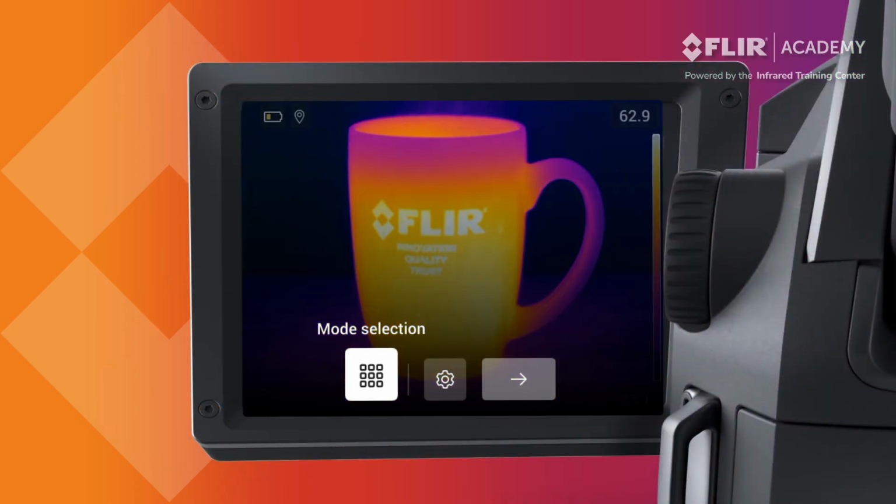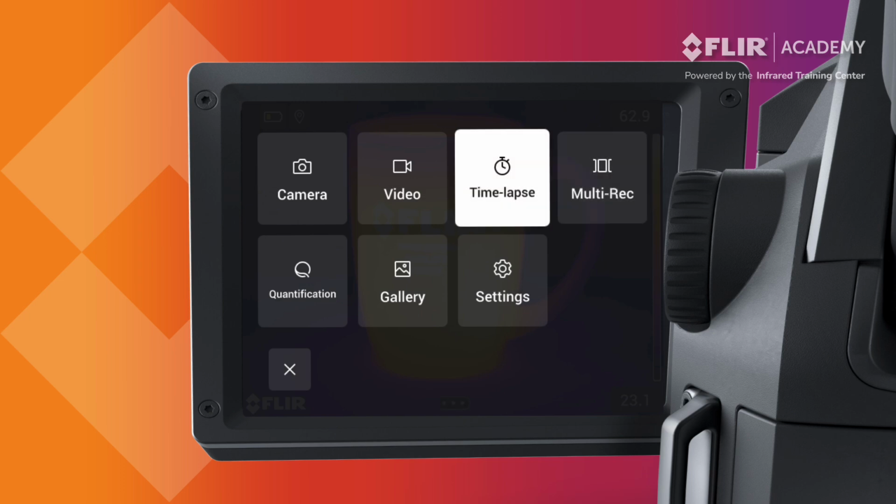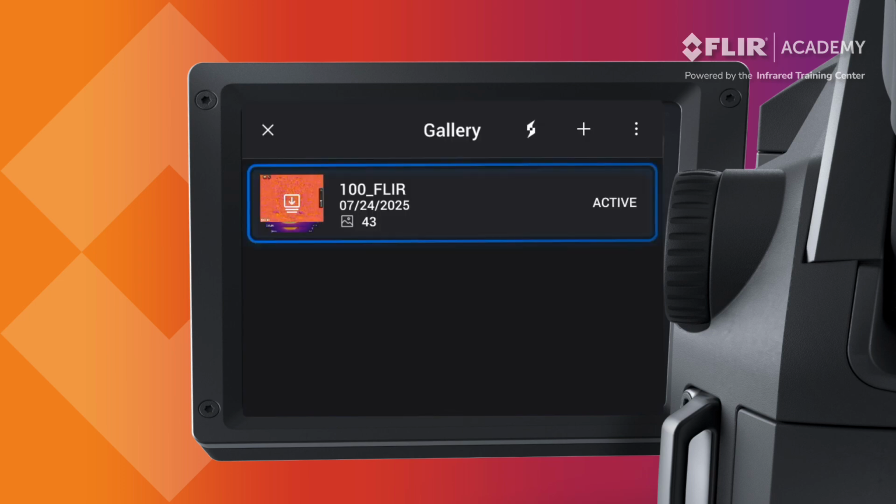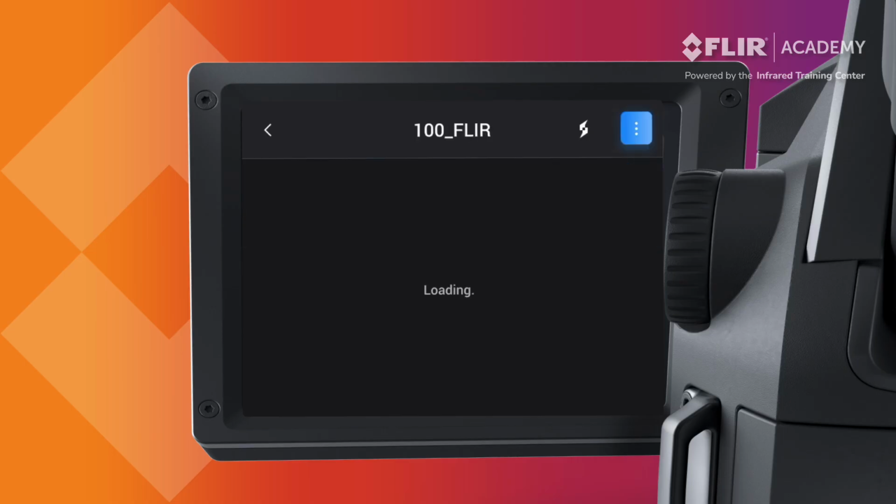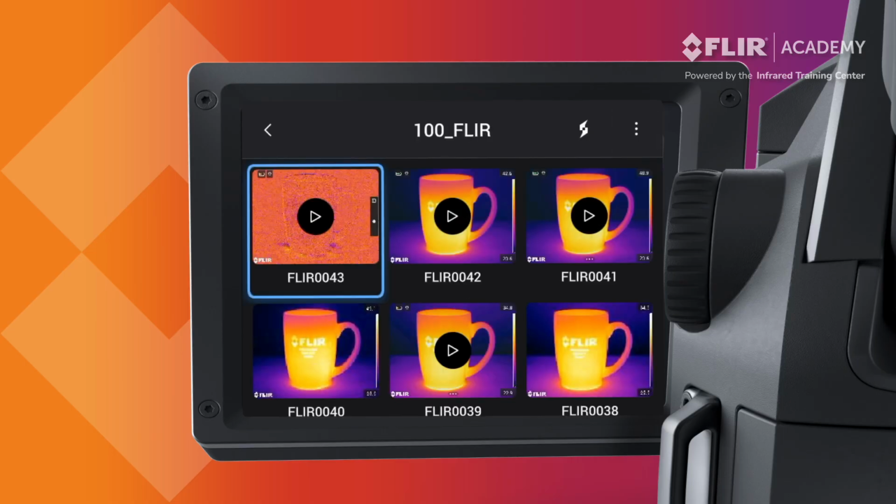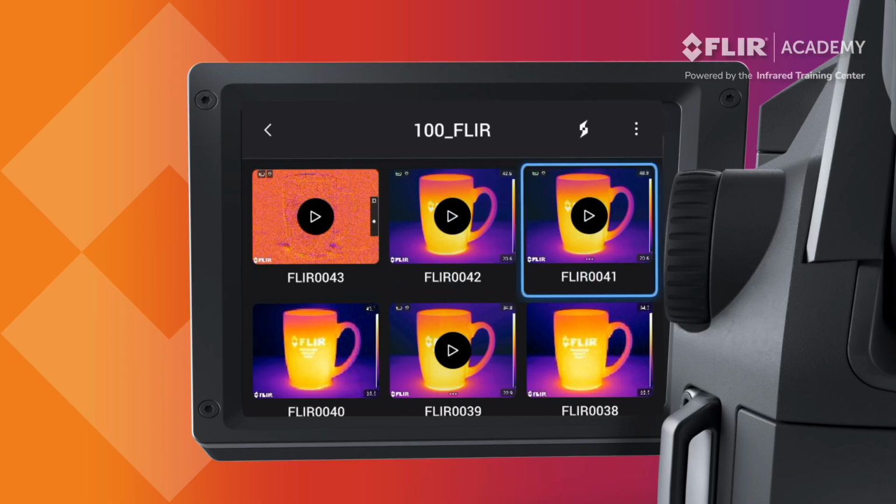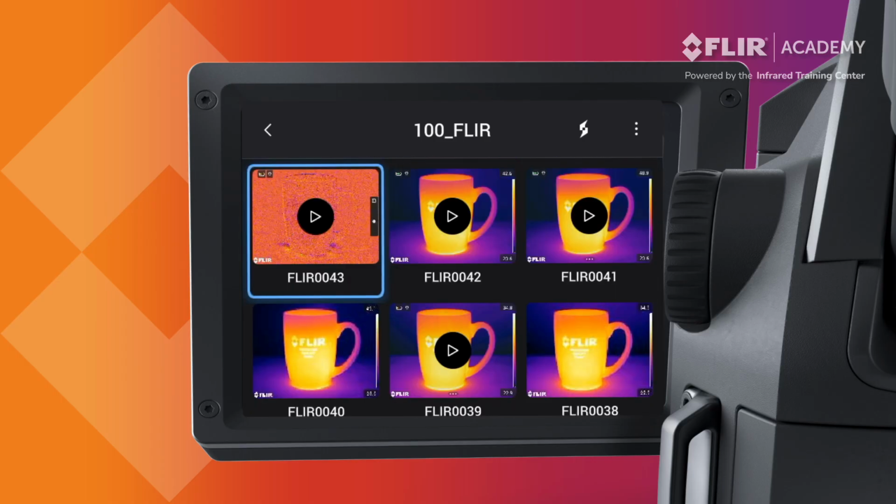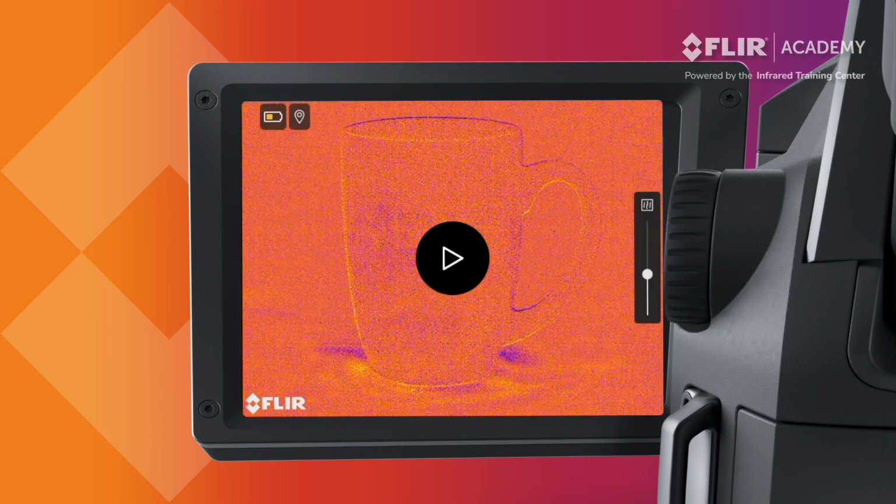Navigate to the gallery where you can view all images and videos that have been saved. Use the joystick to select or tap on the folder to open. Video thumbnails are marked with the playback icon, while saved images display only a thumbnail picture. Use the joystick to navigate around the display or tap the thumbnail to open a file. With videos, you can press the playback button to review.